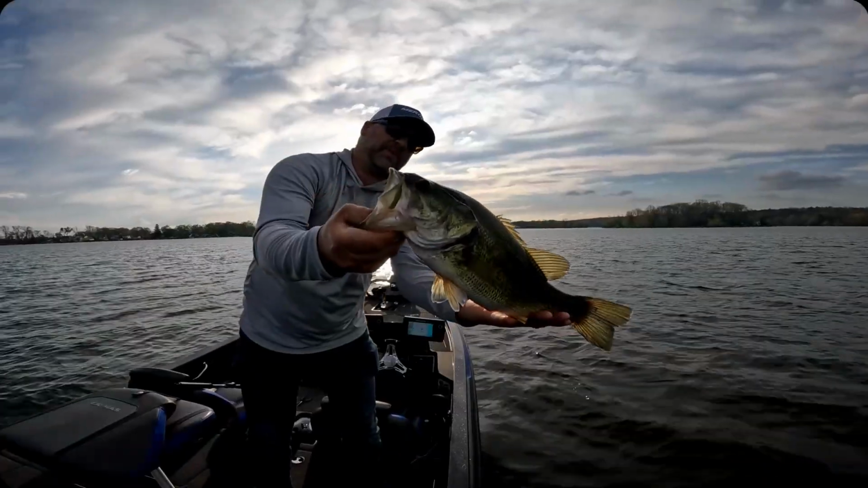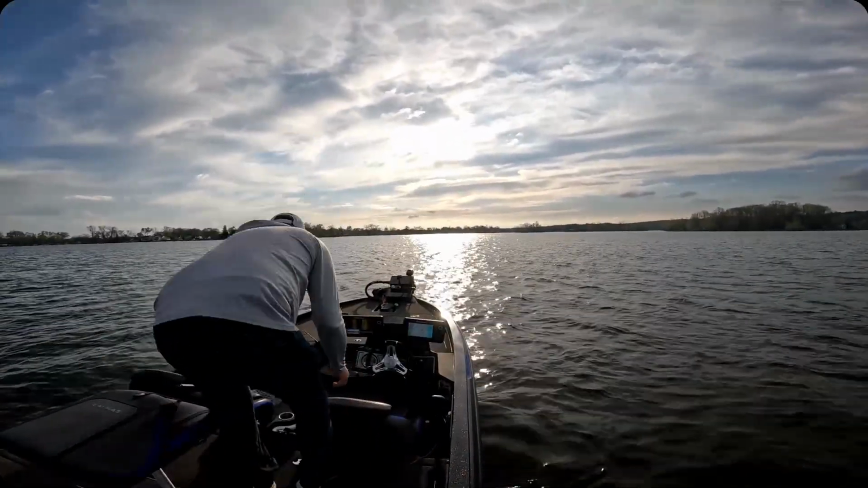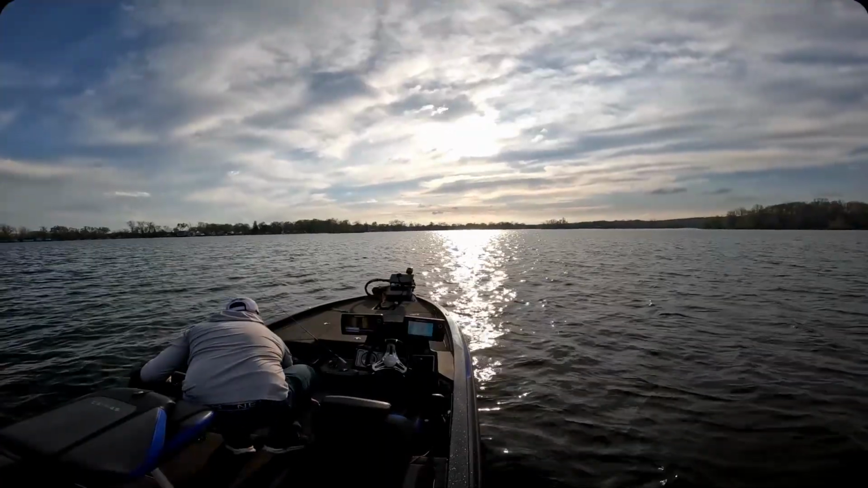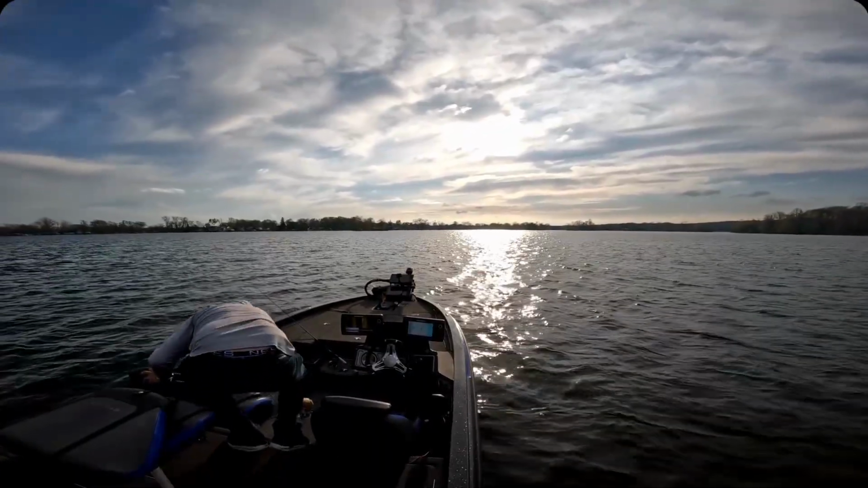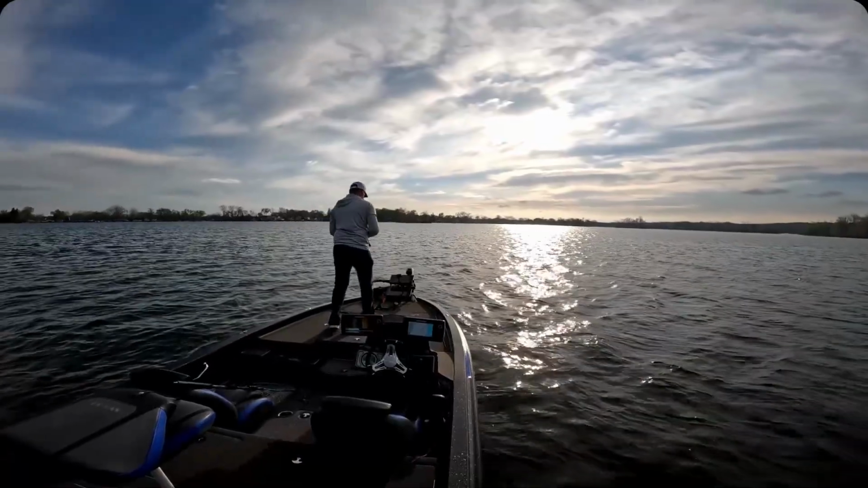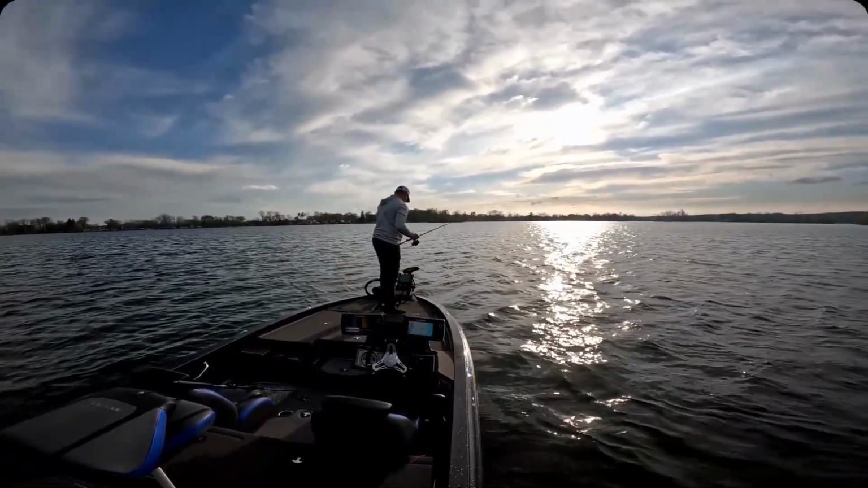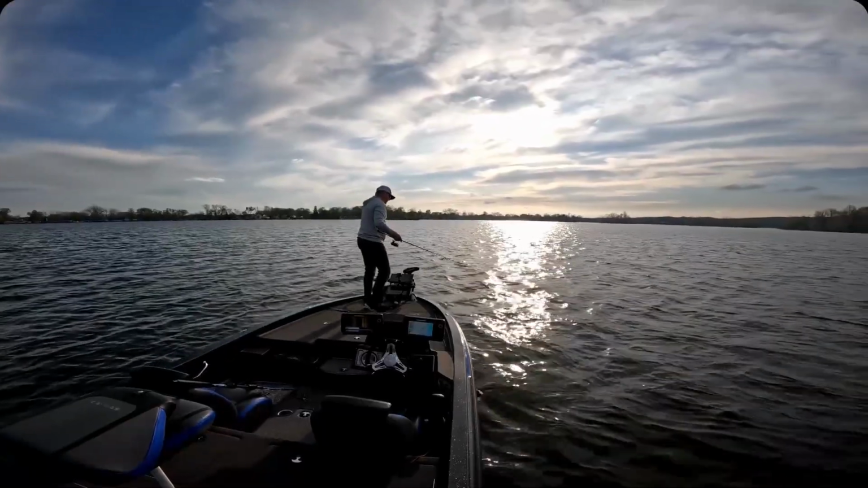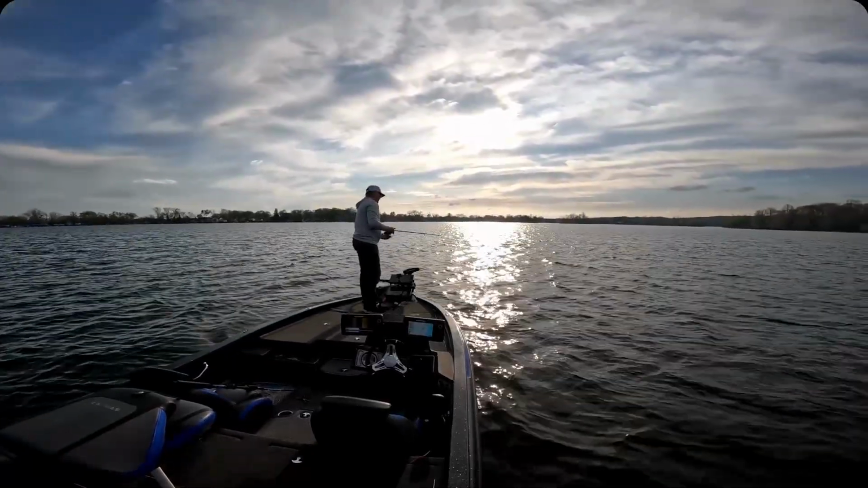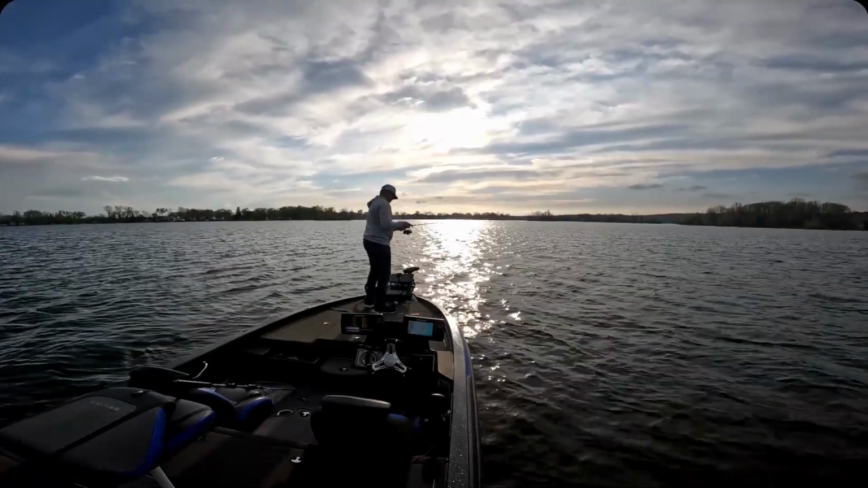It's a good one. Tried to get you a better picture, as soon as we'll get another one maybe. As soon as those fish came out, I got hit with somebody's boat wake, which happens all the time.